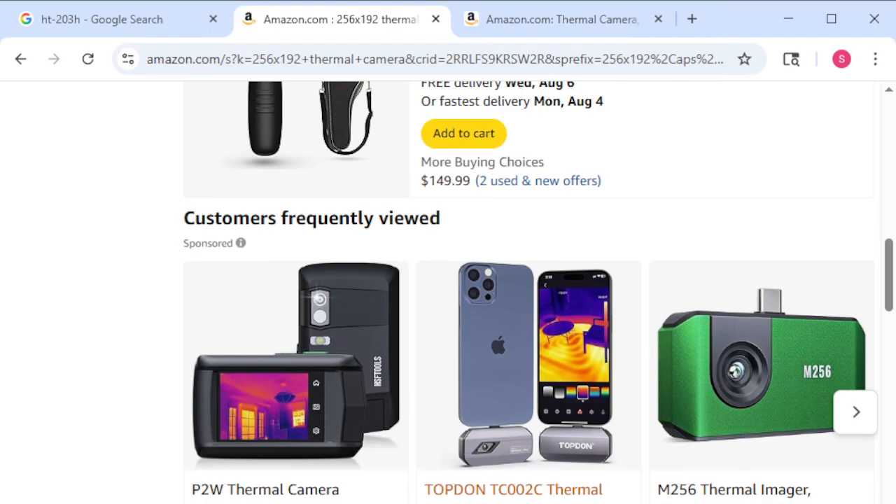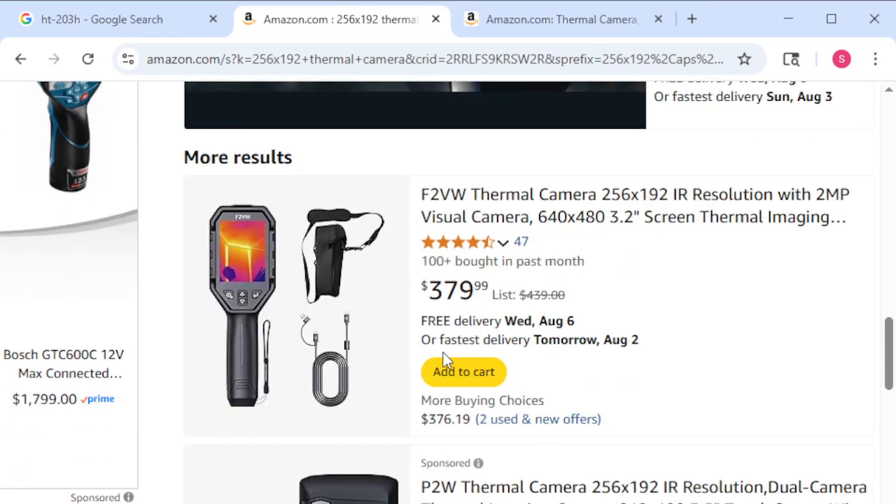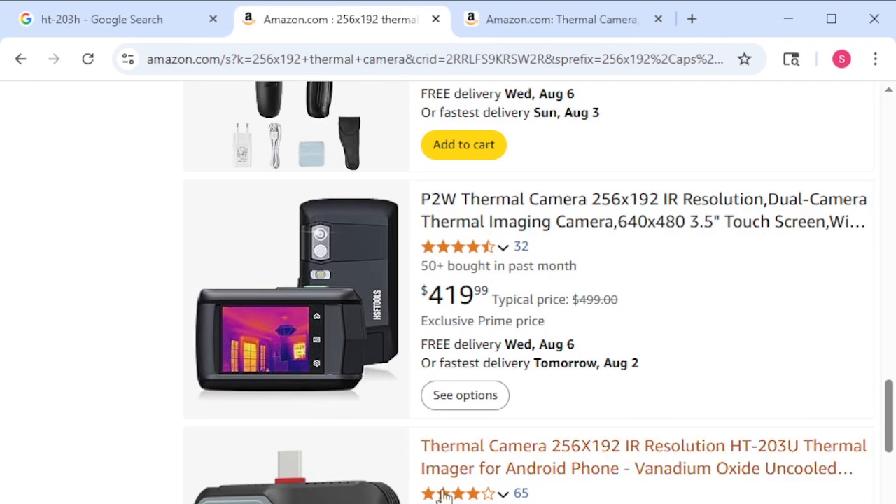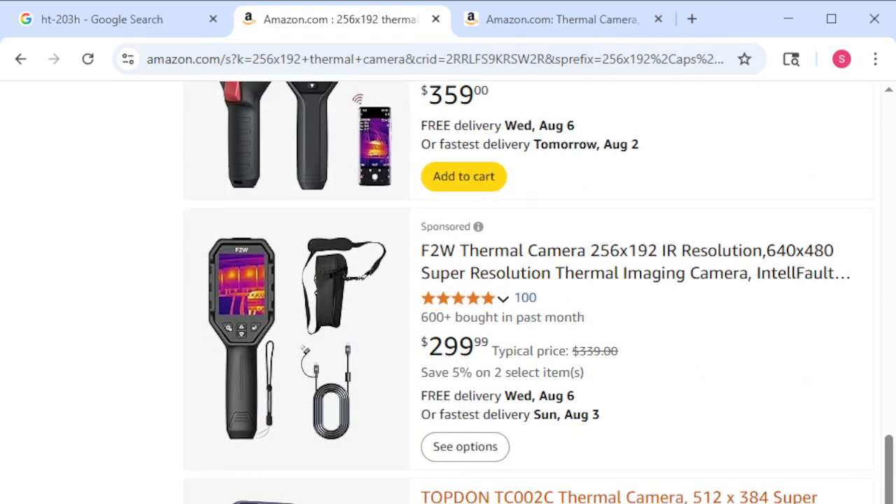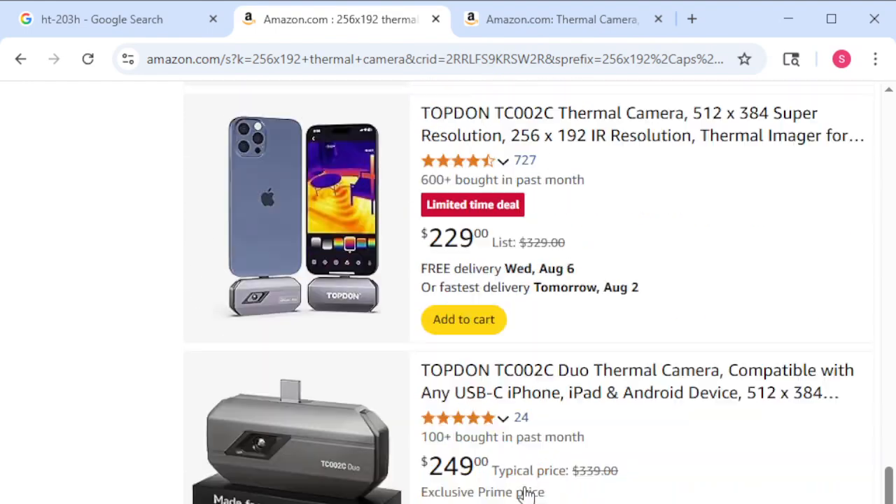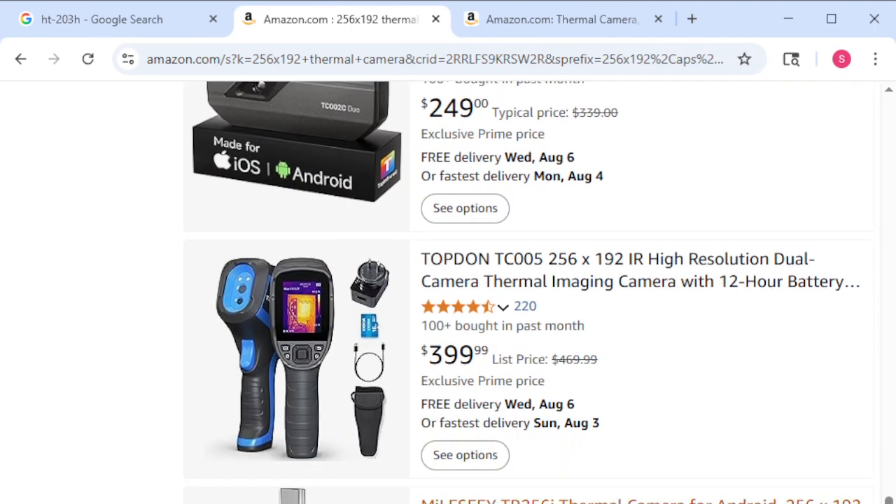So yeah, same thing. 256 by 192 IR, 256. These are all the same specs, and you're looking at $400. The cheapest one that I could find, here's the ITTI. This is an older, or maybe a newer version of the 203. Topped out at 229, 249. The cheapest one I could find is right here, the Milsea 256.